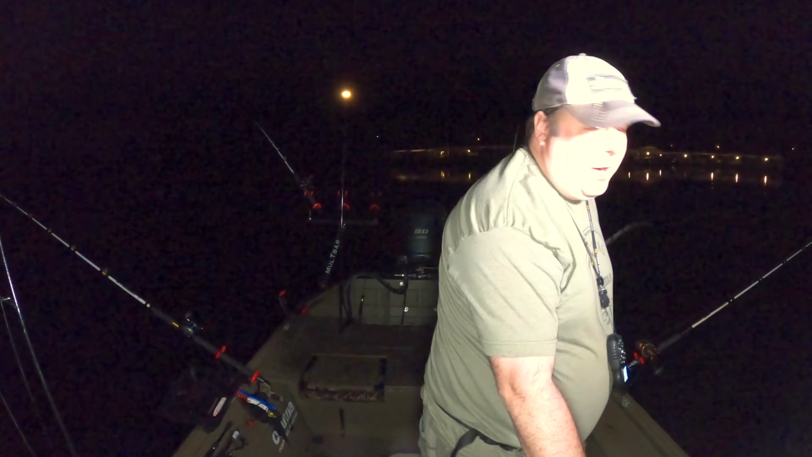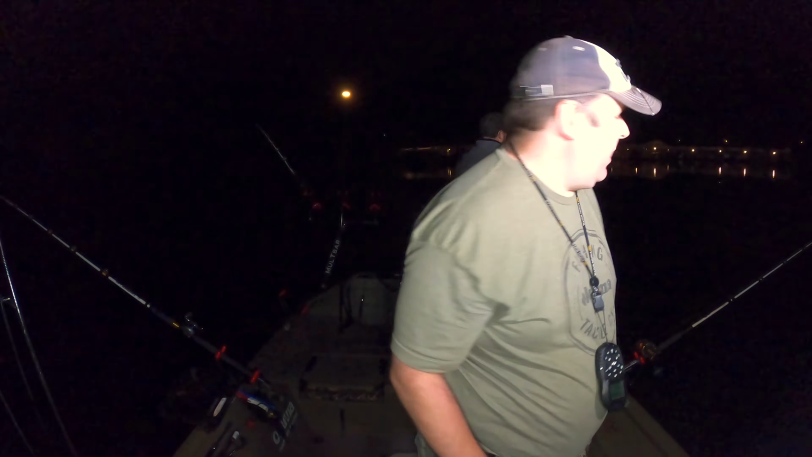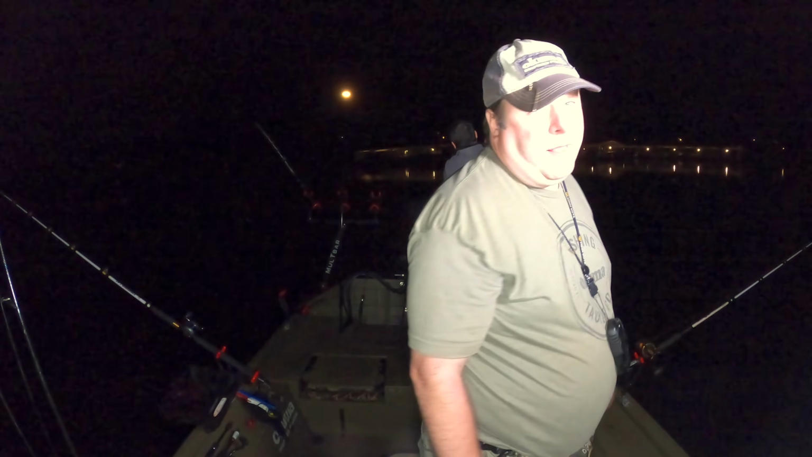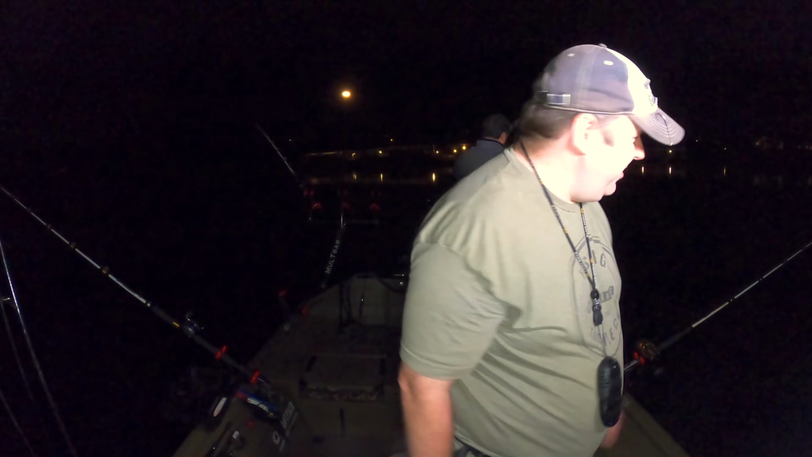Now we gotta get that rod unsnagged. And then we might move further up the creek. Or down the creek, I don't know, towards the main lake. I really want to get to the mouth to see what's at the mouth of the creek, right at the main lake. But yeah, we gotta get that unsnagged now.